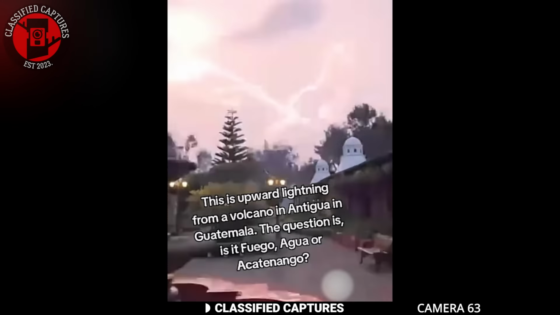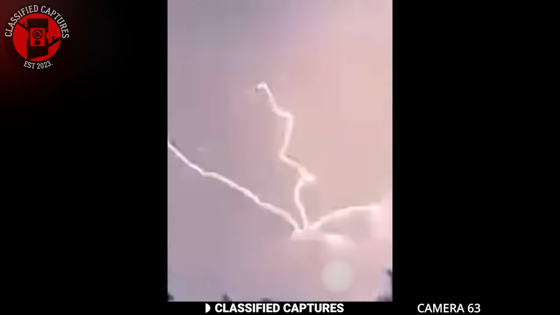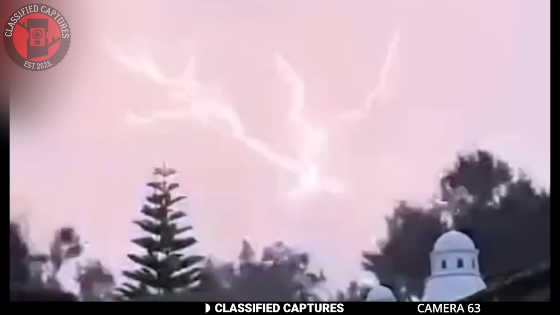Among the bolts of lightning, two glowing orbs appeared, hovering and moving between the flashes. These orbs are often associated with extraterrestrial sightings, raising an intriguing question. Were these orbs somehow linked to the unusual lightning? Could this be evidence of some kind of extraterrestrial activity, or perhaps some advanced technology manipulating natural forces?